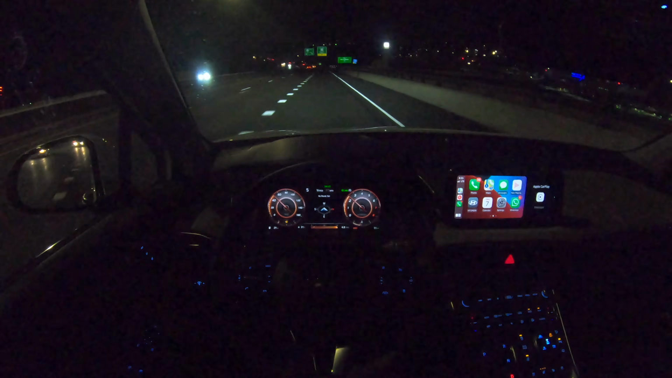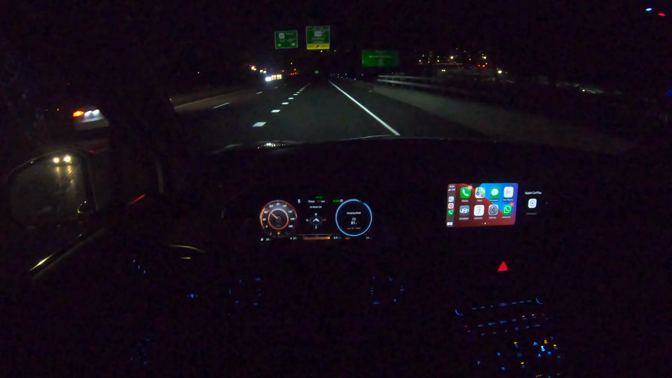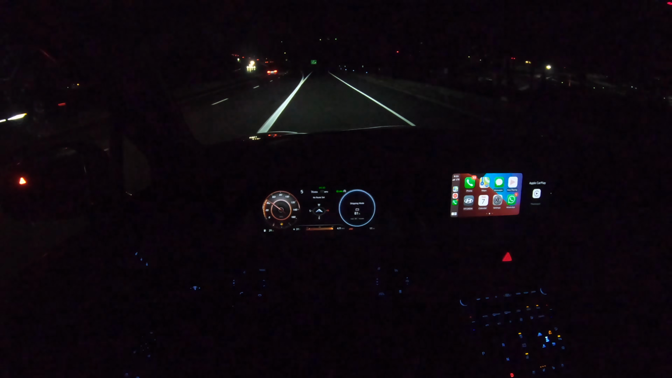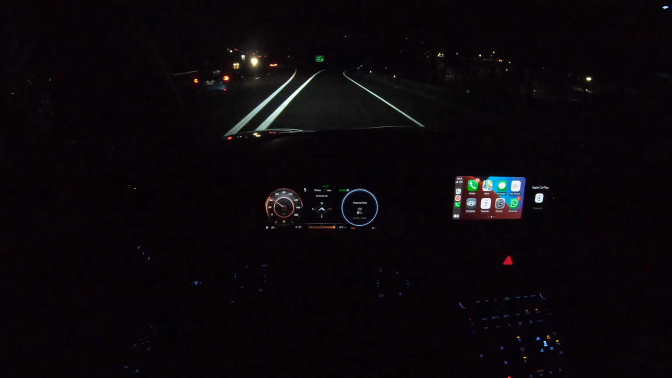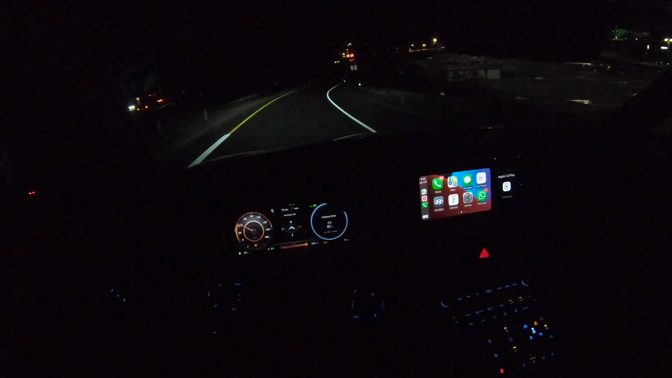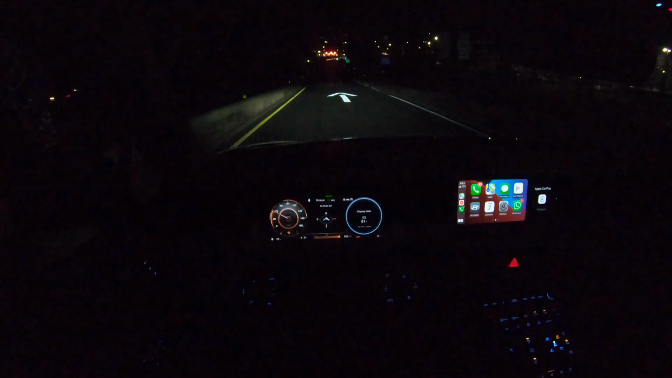Everything looks really nice. I really like the gauges. That 12.3-inch cluster display looks very, very nice. And I honestly cannot believe that this Santa Fe has 311 pound-feet of torque. It's honestly insane.